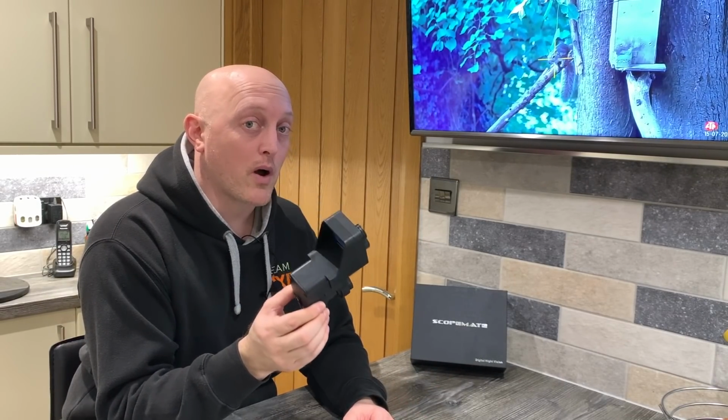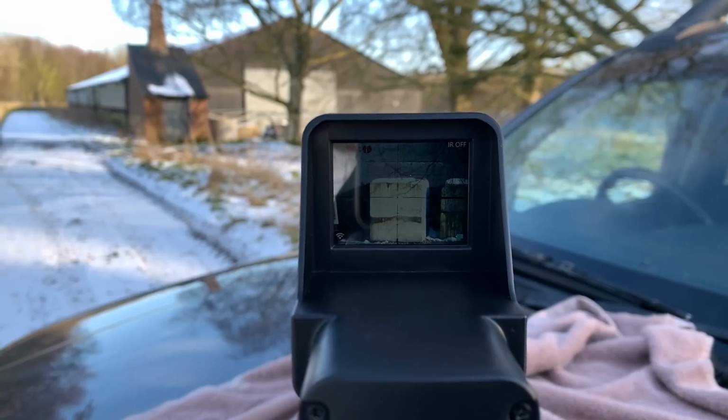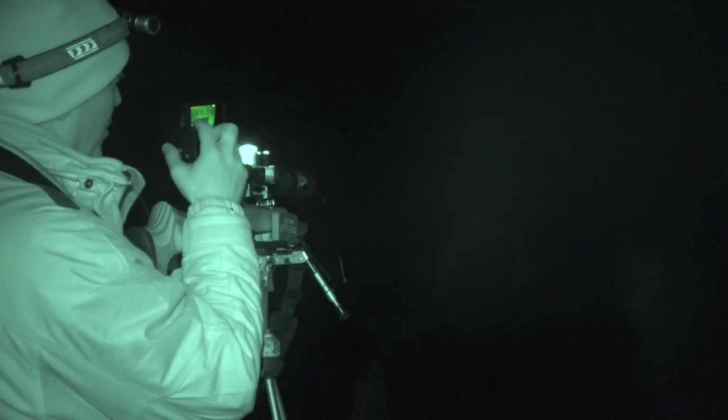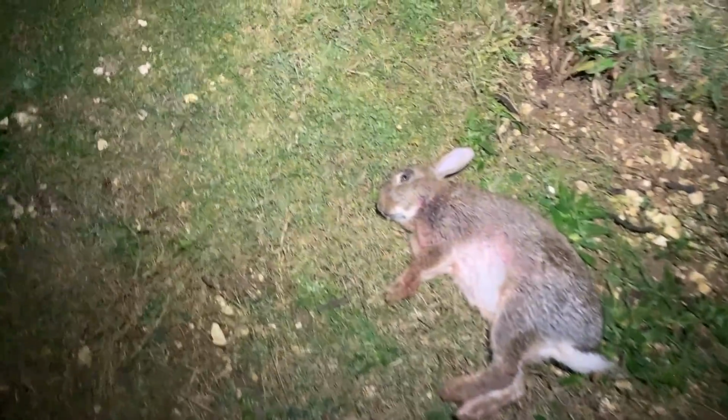Is it worth the money? I'm going to give you my no holds barred review on this thing. It certainly has some good points, but it also has some bad. You'll get to see me taking this out in the daytime to see what the daytime recording's like, as well as the nighttime, and I even had a chance to take out a couple of rabbits with it as well.